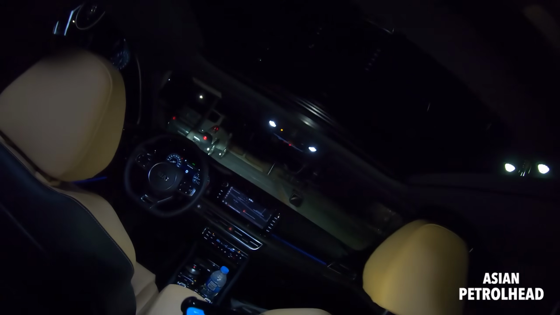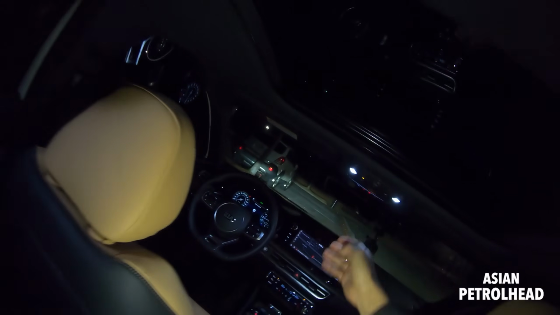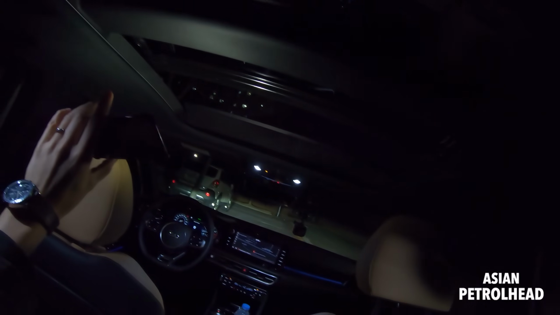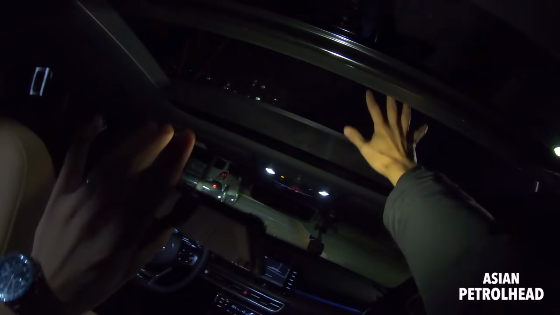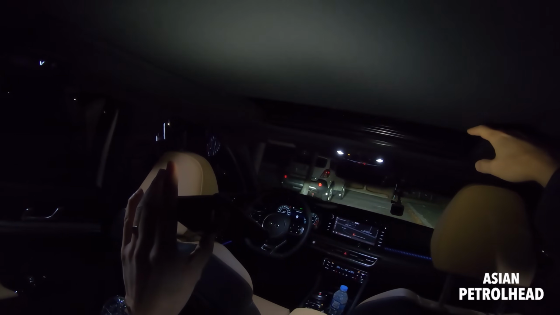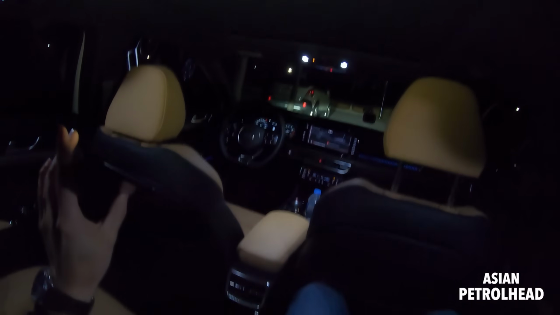You know, it's got a big panoramic sunroof on the top. Opens up like this much, so it's not bad at all. I'll actually close it like that. So that's actually very nice.